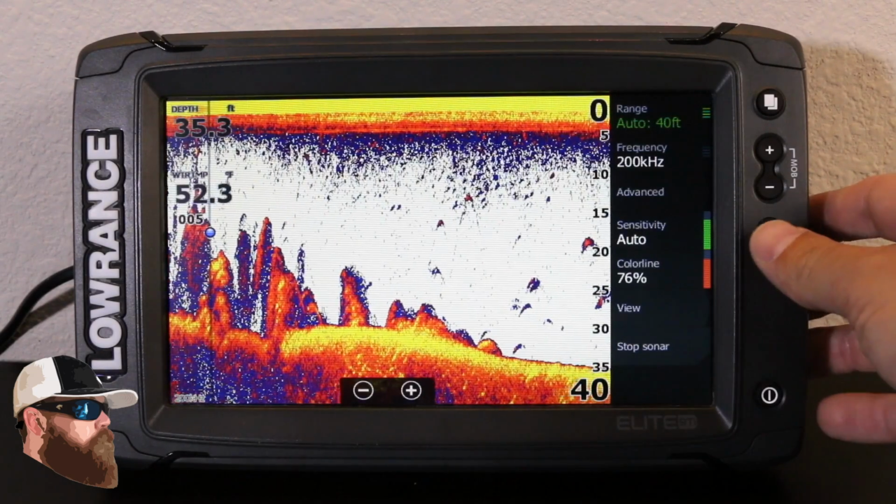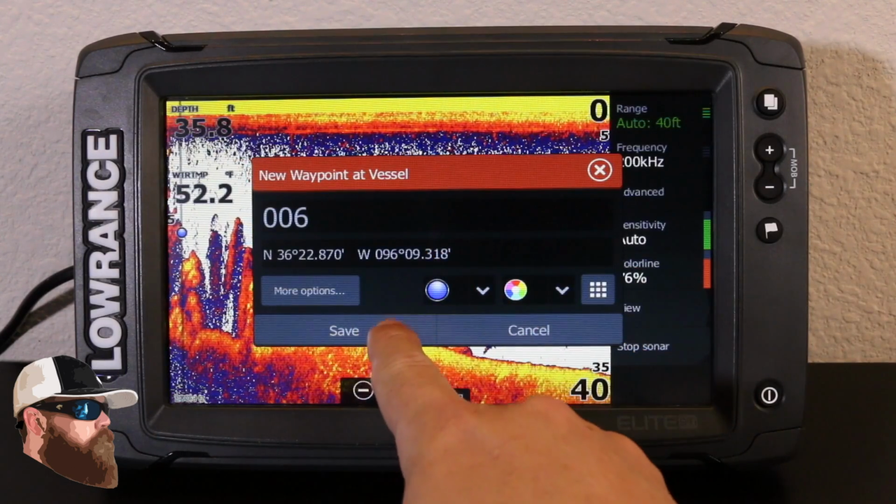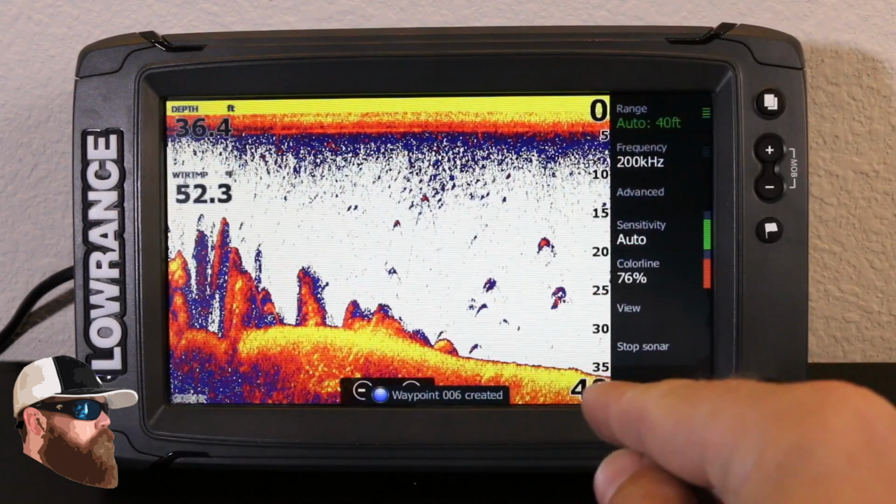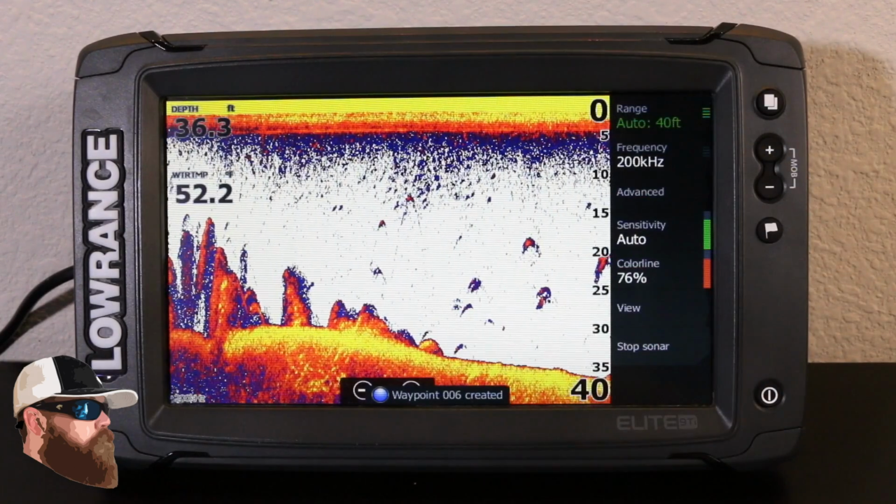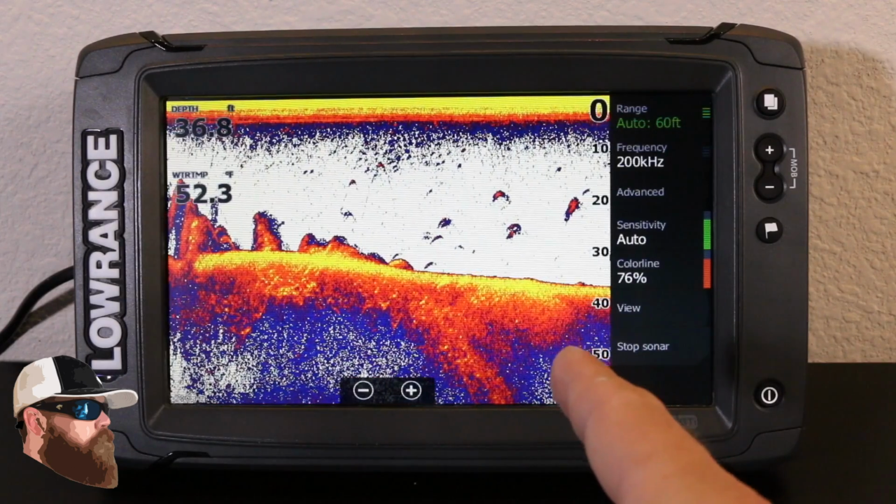If you were to hit the flag button and save the other way, you'd hit save. It's just going to take right on that edge is where your waypoint's going to be, and it's going to mark it on the map, and you will not see it pop up on the Sonar.